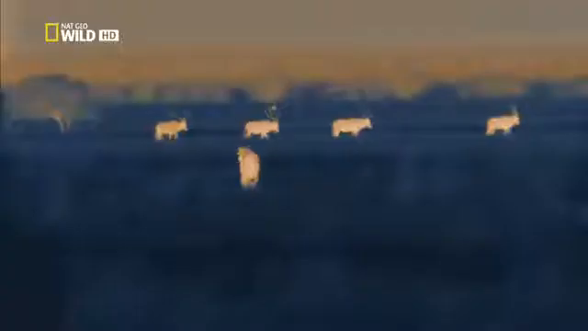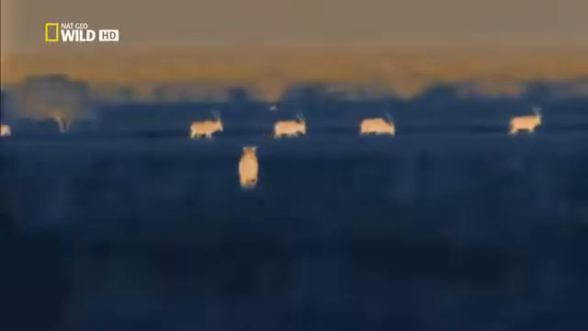The family arrives at a small herd of oryx. These cubs have barely begun to find out which animals they can eat or even what they look like. They approach to get a better view.